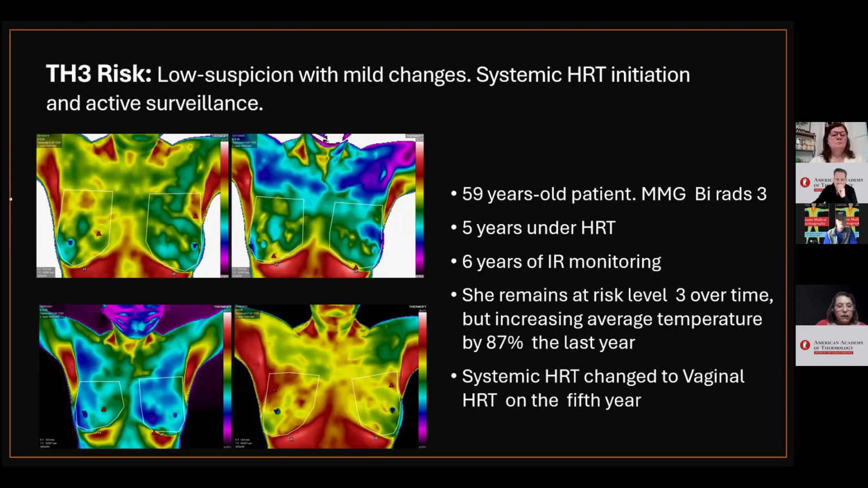This 59-year-old patient with a BI-RADS 3 mammography has been undergoing hormone replacement therapy for 5 years.